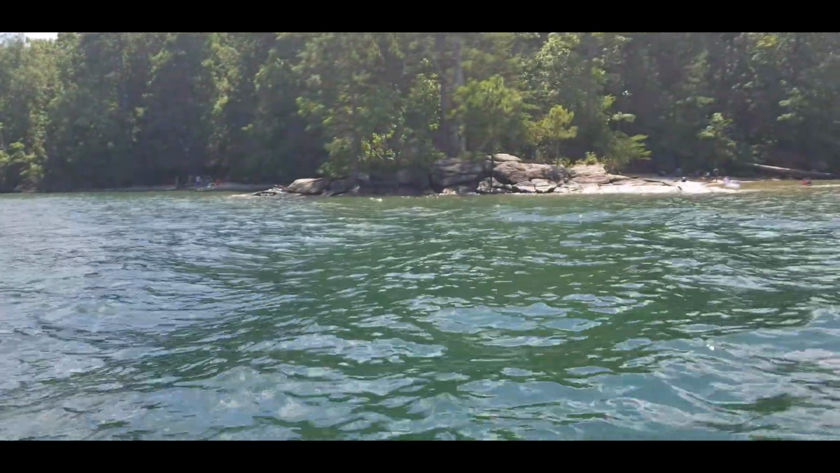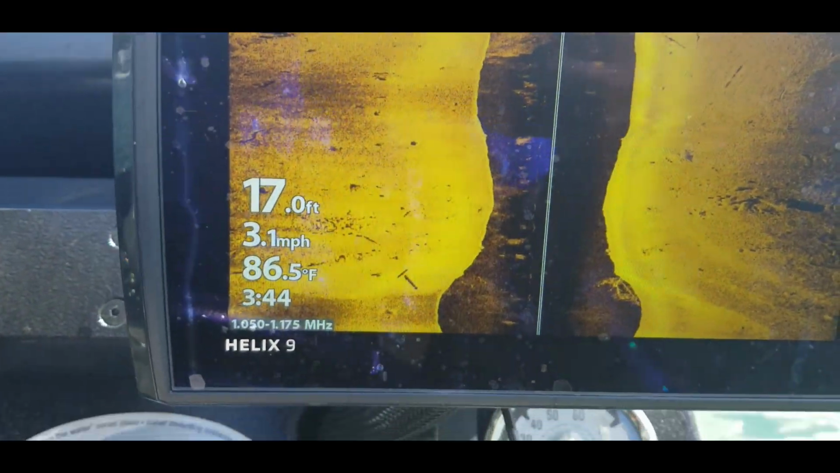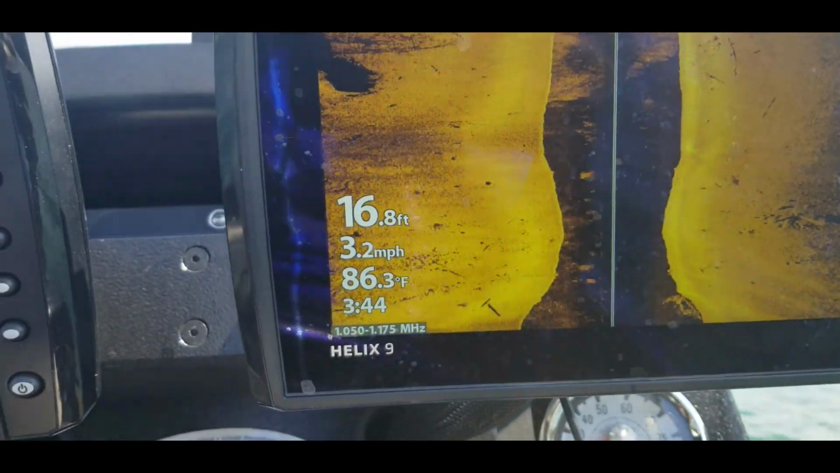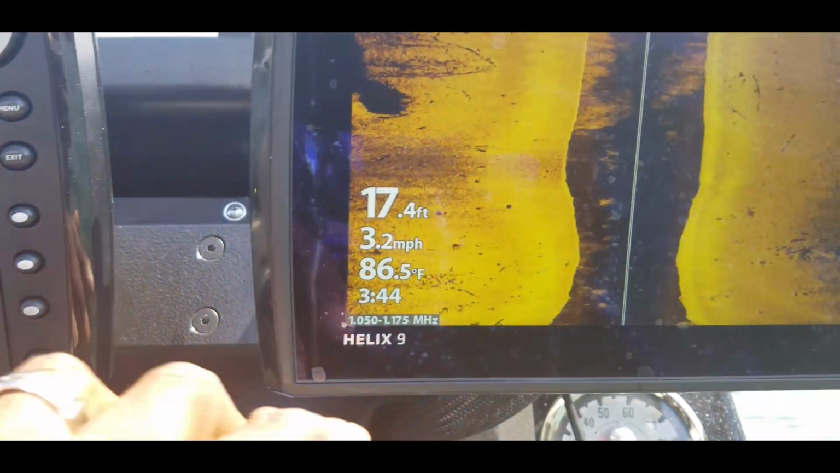All right, so I'm rounding this bend. So right here, just take a look. You can see the rocks out there, and those rocks come off of the bank quite a ways. So if you look right here, you can see those same rocks, guys, and we're sitting in about 17 feet of water out here. So that's kind of a nice drop off. That's a place that I would still consider a high percentage area. That nice rocky bank that comes out into a point.